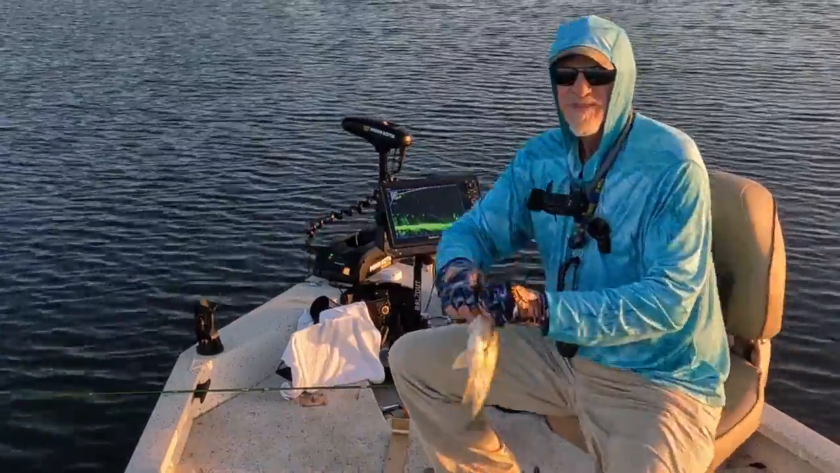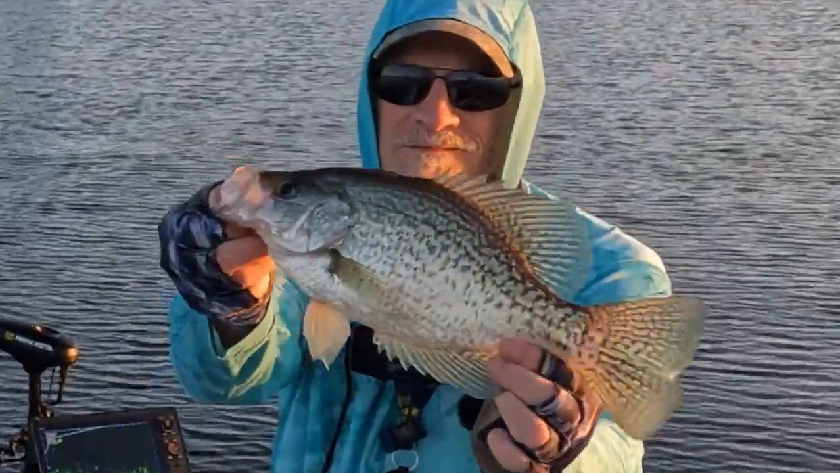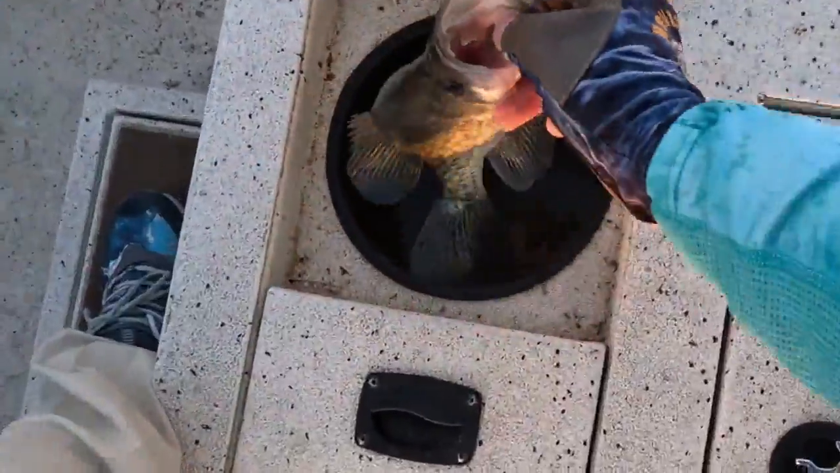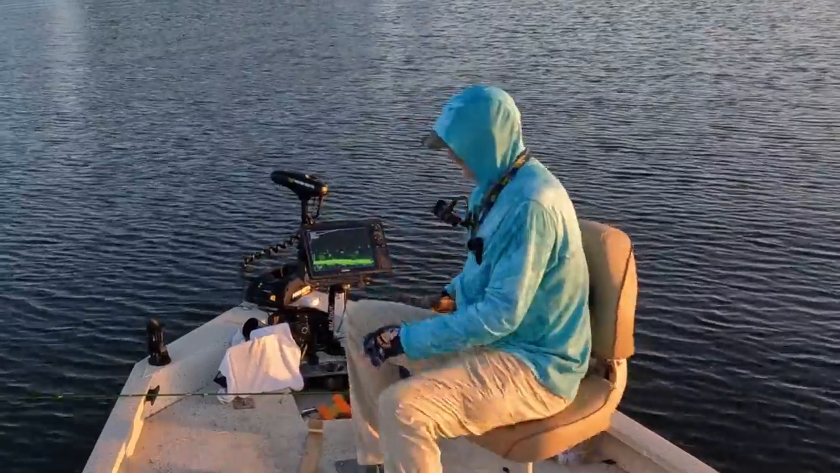That sucker is 13.5 inches. That's what I'm talking about. Look at that black crappie. Oh yes. Him right there.